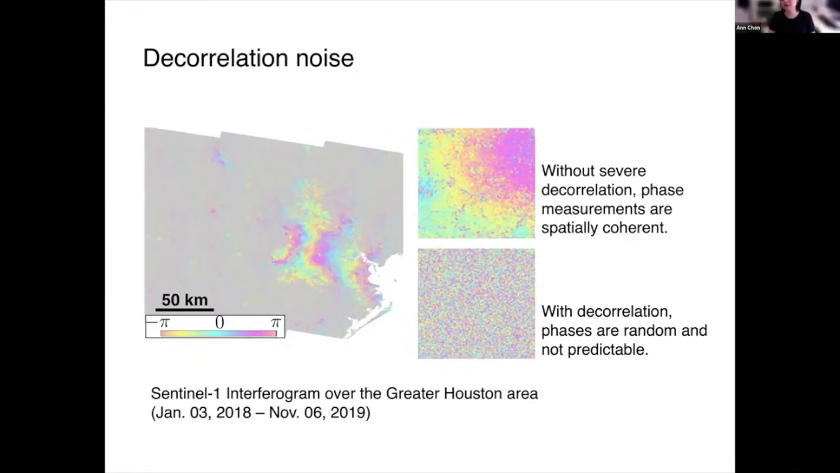And if you have severe decorrelation, when do you know that an interferogram needs to be thrown away? It's when you zoom in and it looks like a broken monitor. So this is just random phase patterns, and there's no useful information for time series analysis. If you include a small percent of this decorrelated measurement in the SBAS, that's probably okay.